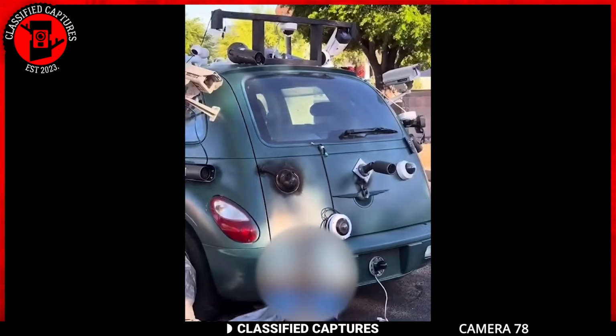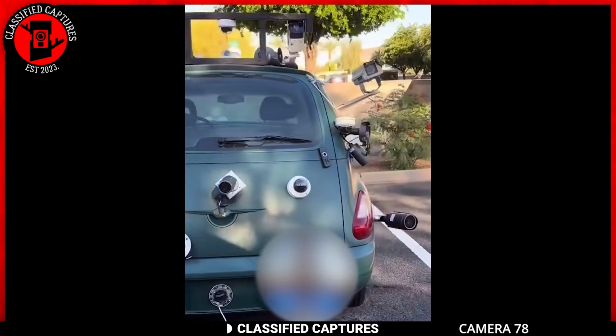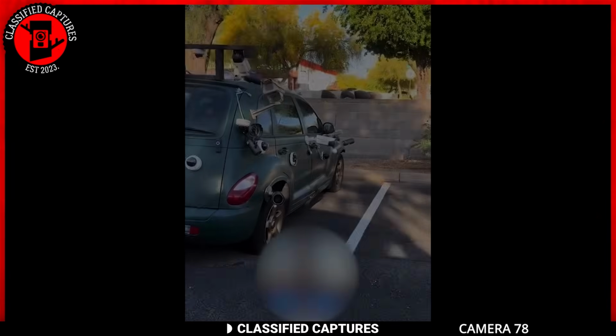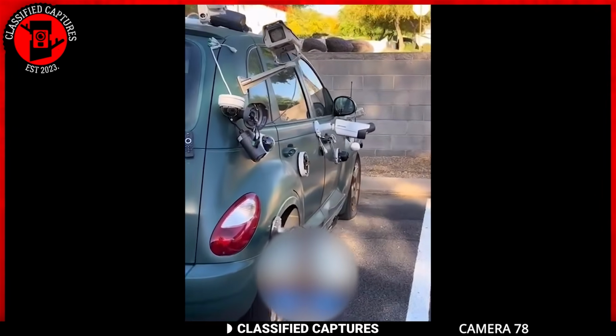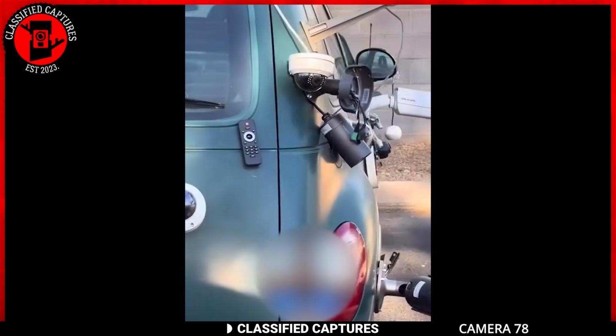Motherfucker done burnt out. This footage was captured in San Francisco, where there had been a noticeable increase in thefts in the Bay Area recently. To ensure the safety of their possessions, people have been taking various measures to secure them, and this car owner has taken a rather innovative and extreme approach.